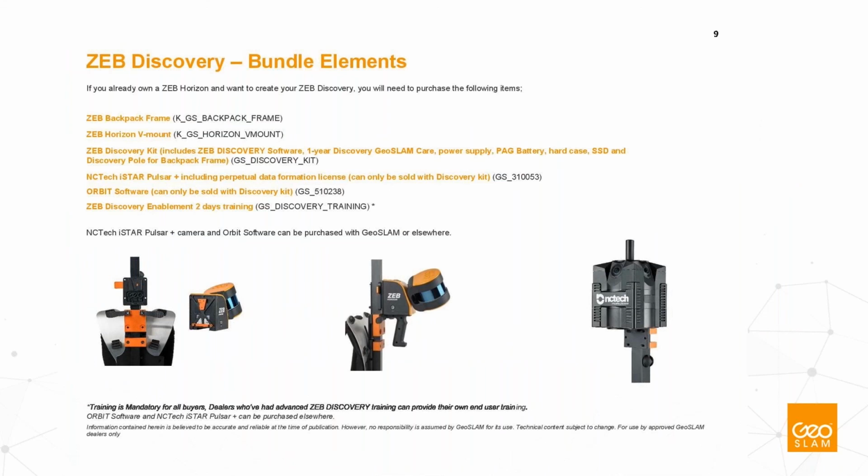What is also important for us, because maybe some of you are our clients already having the Horizons, is that we want to allow the best possible upgrade to Discovery. So if you have the Horizon system, you can buy Discovery upgrades in a modular way.